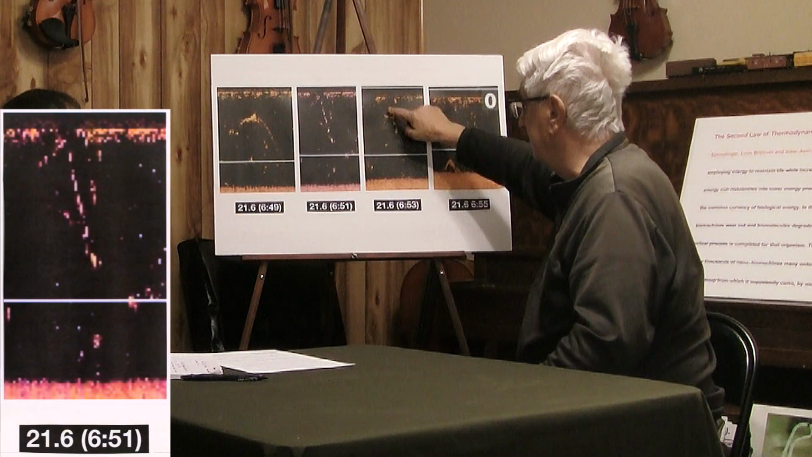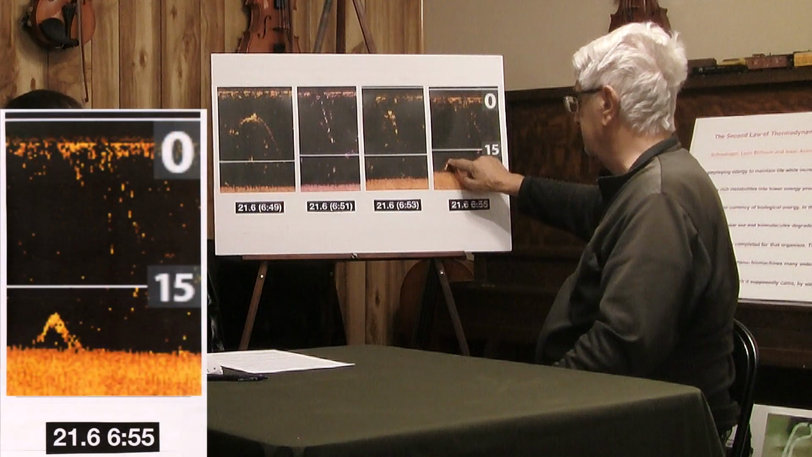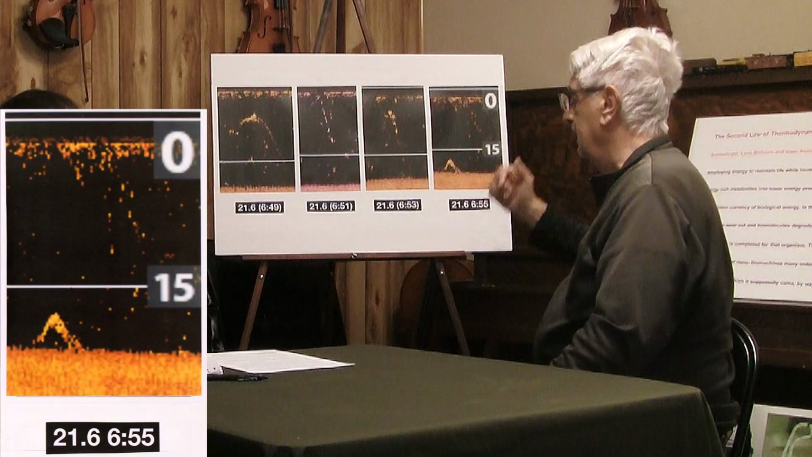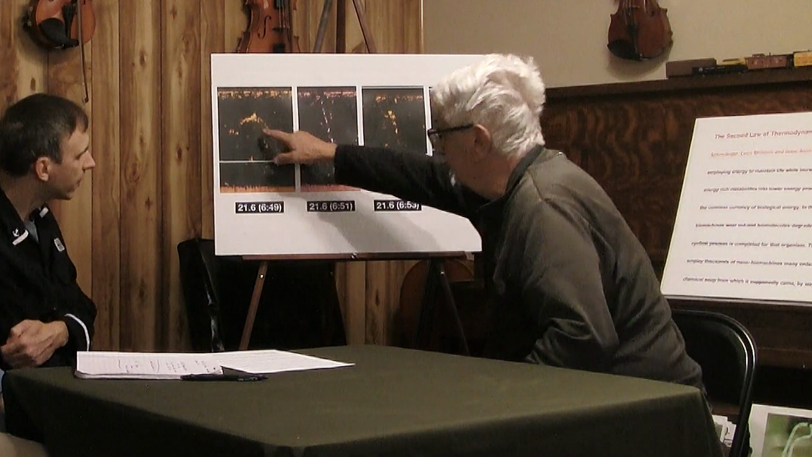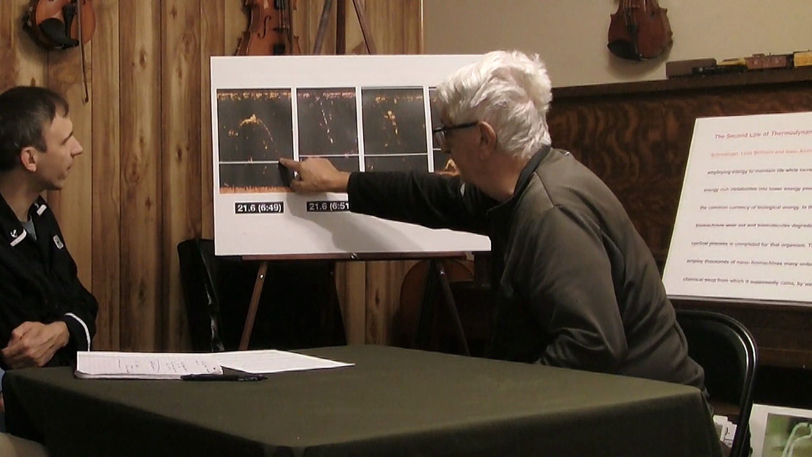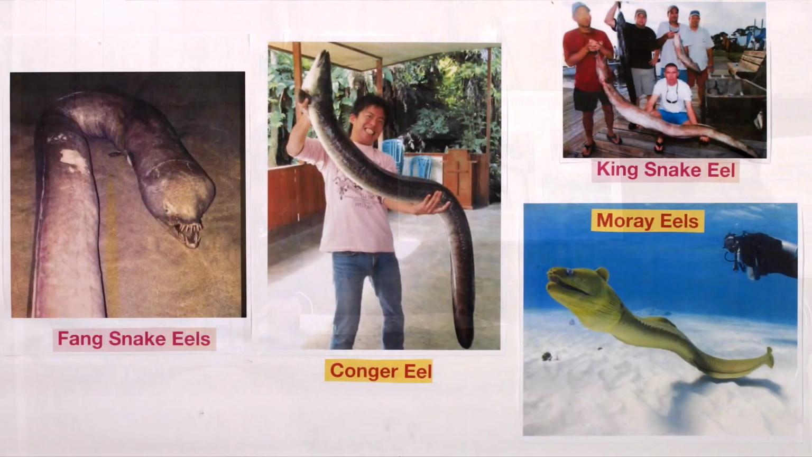And then I turned around and then there's something like this. And then I turned around and we saw something like this. It's very sketchy. Yeah, it could be fish in the water column too. Yeah, but if you follow this one, there's something there that's connected. Right. Let's talk about what this might be.